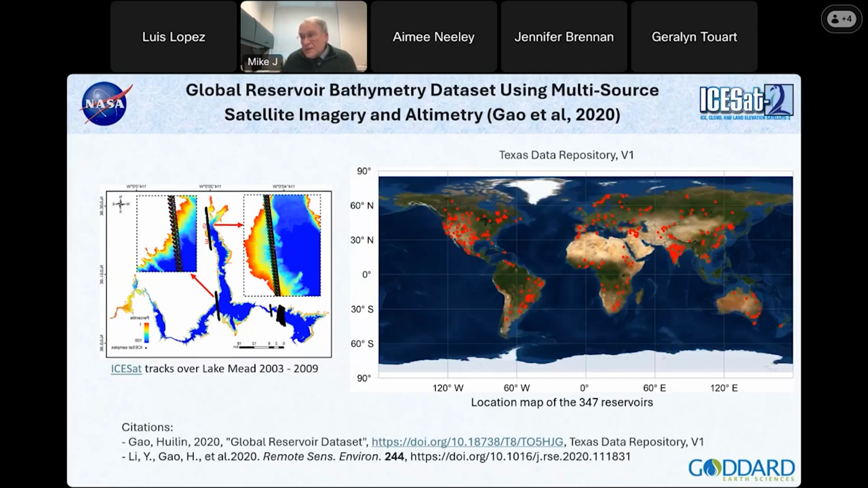So she's done this, and this is already an old paper. This came out in 2020. I think she may have finished it by now, but this is the only one I could find published. And all these red dots are the lakes that she has analyzed the bathymetry of, and these are located at the Texas Data Repository. And her citation of this work is down here below.